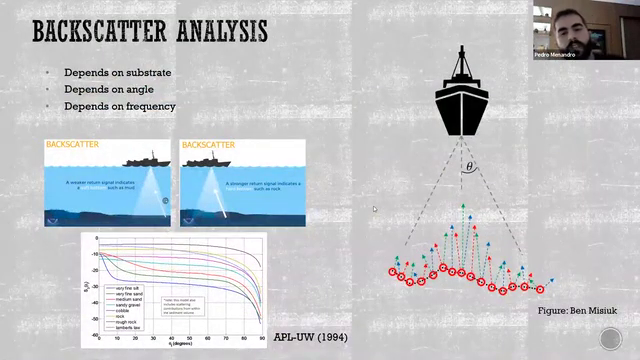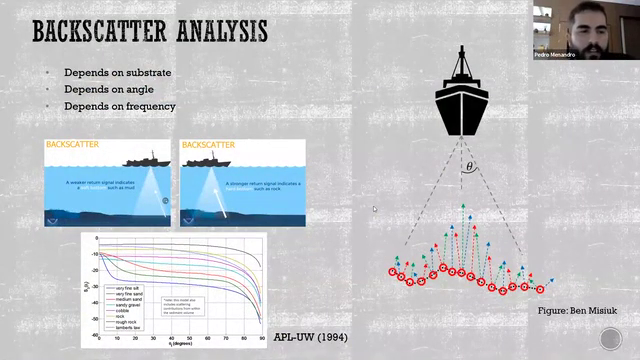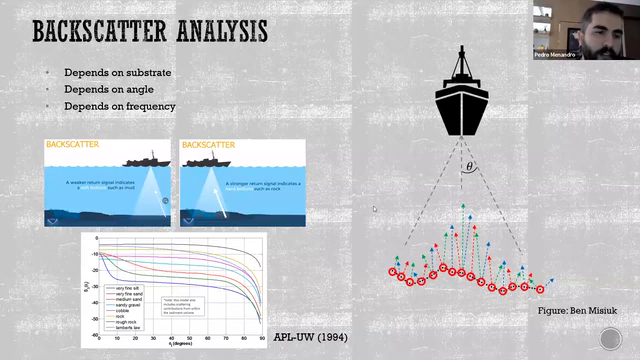Okay, so we know that backscatter depends mainly on substrate, angle and frequency. Again, a scheme showing a weaker return indicating a soft bottom and a stronger backscatter indicating a hard bottom, and above, the angular response graph showing the decrease of backscatter with increasing incident angle. So it's another approach to analyze the backscatter.